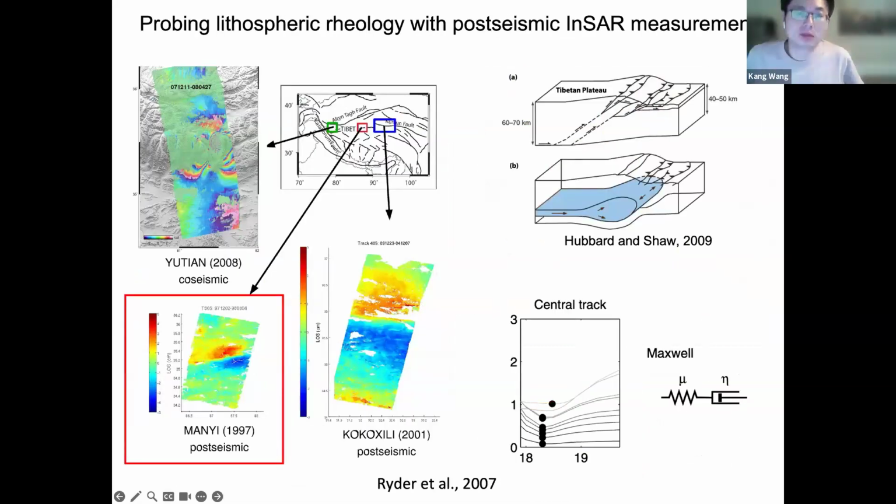Lastly, I'm going to show one of the early examples of using InSAR to study the deformation due to viscoelastic relaxation. Why are people interested in viscoelastic relaxation, particularly for the earthquake in the Tibetan Plateau? Because there was a debate on whether the uplift of the plateau was driven by deeply rooted thrust faults around the plateau or by injection of low viscosity material in the lower crust.